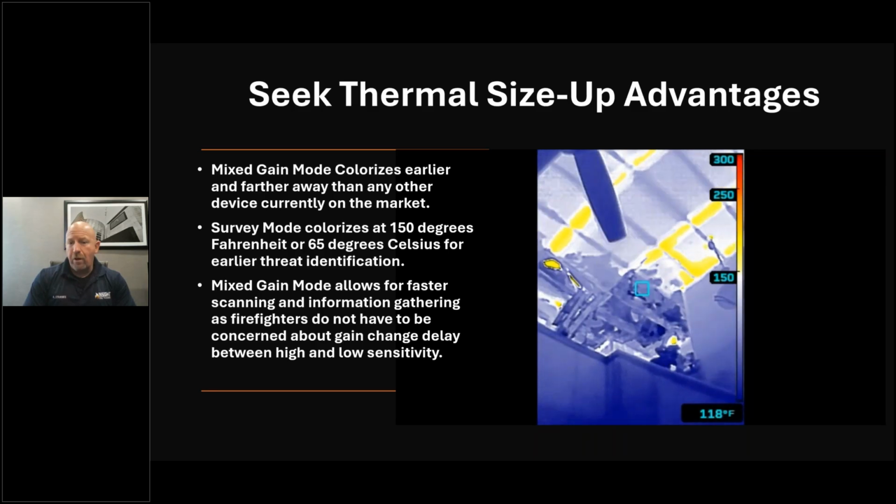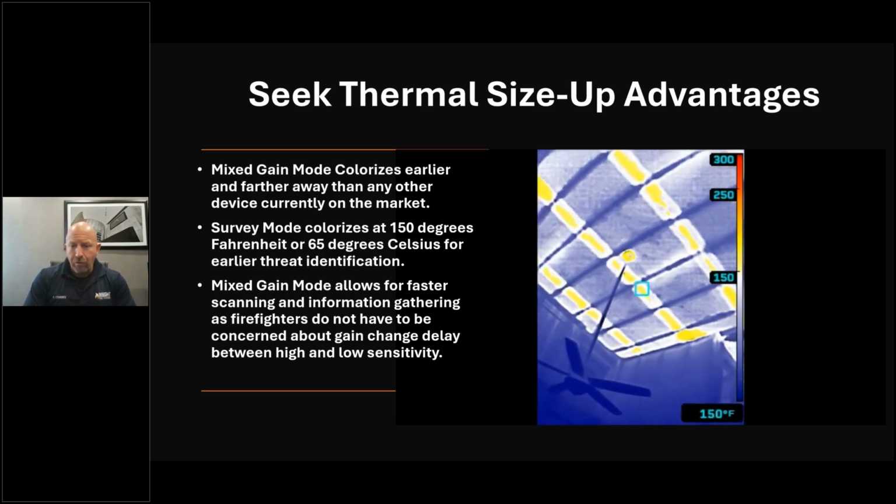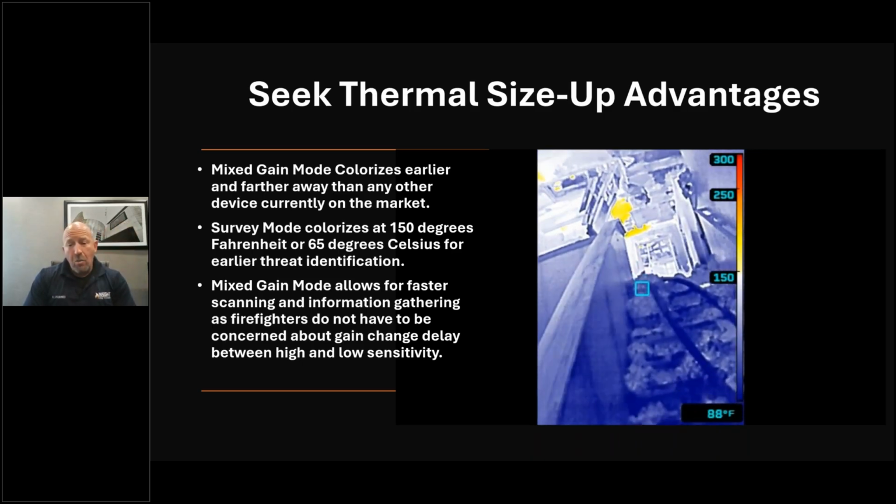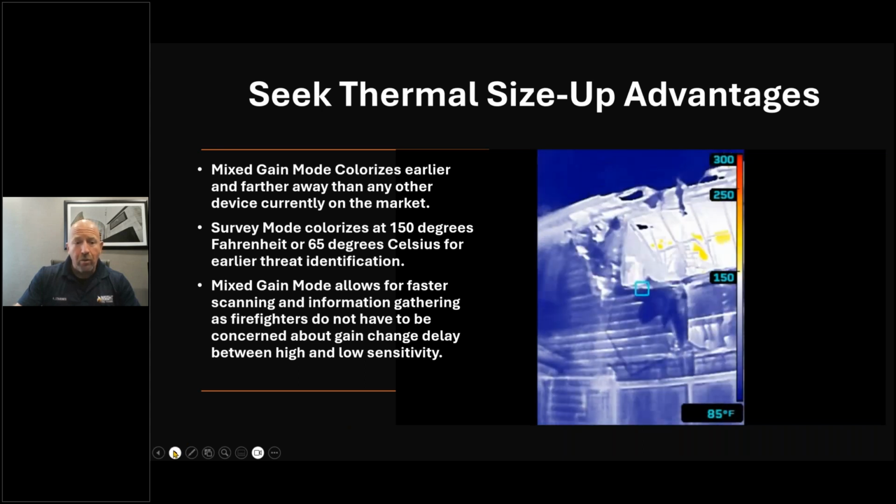This was after the fire's knocked down. Which one would you rather have? 256 shades of gray or other colorization saying, hey, you might want to check this out. And keep in mind, cameras are not a magic wand. You can have heat hidden behind stuff and never see a heat signature. You can have reflective surfaces that can hide from you. But if you're smarter than the device you're holding, you'll learn to use this in an intelligently aggressive way that will help you win on the fire ground and get home to your families.